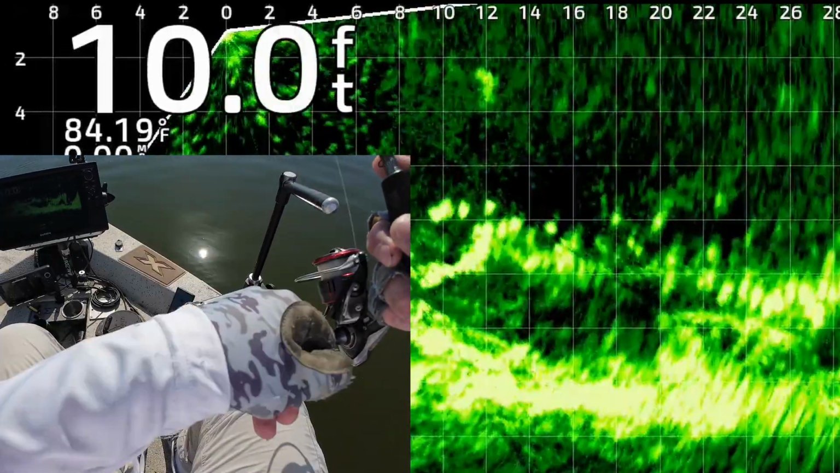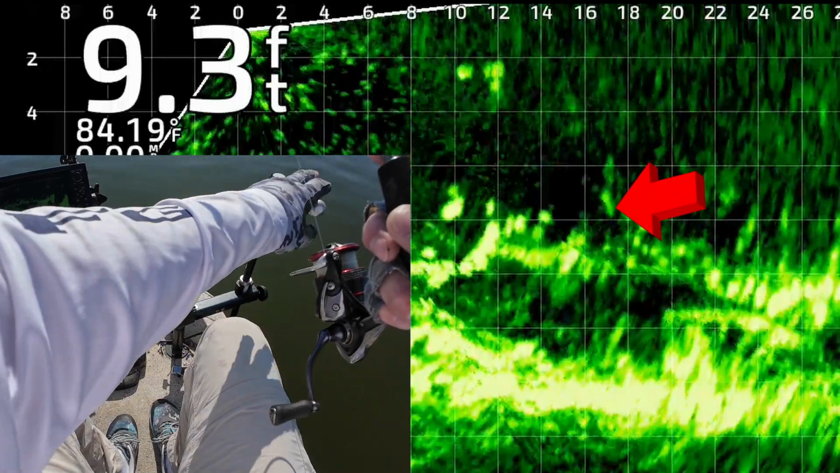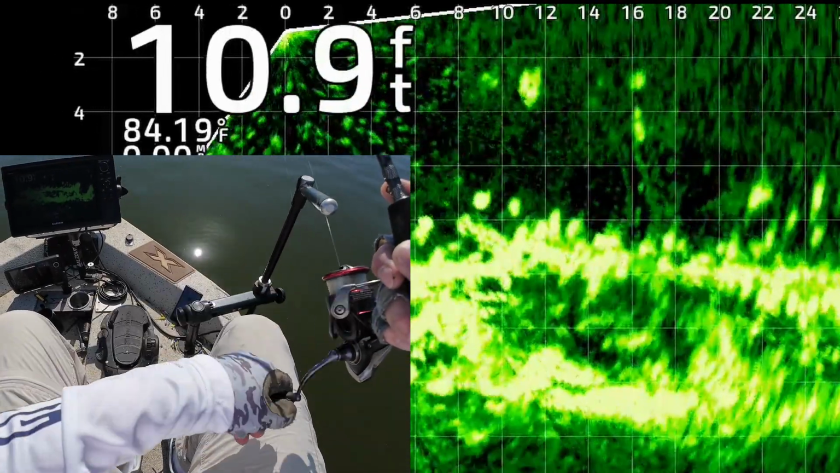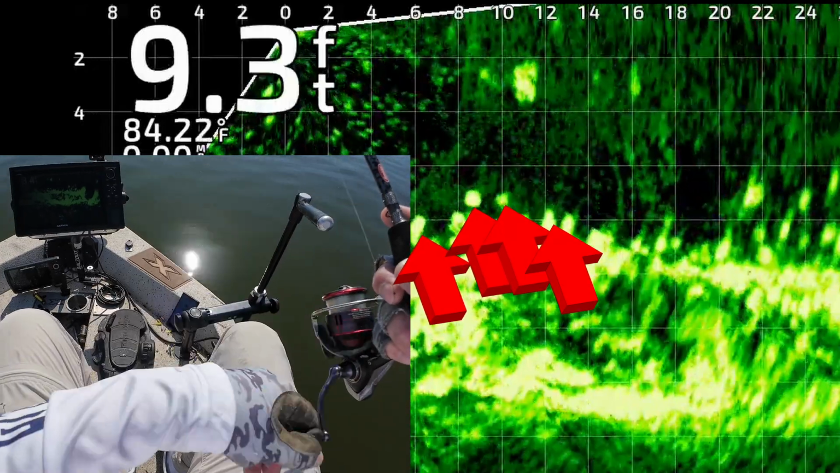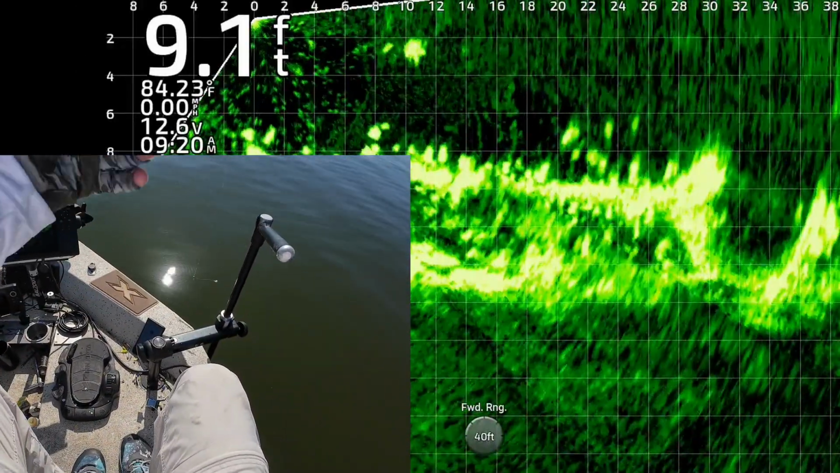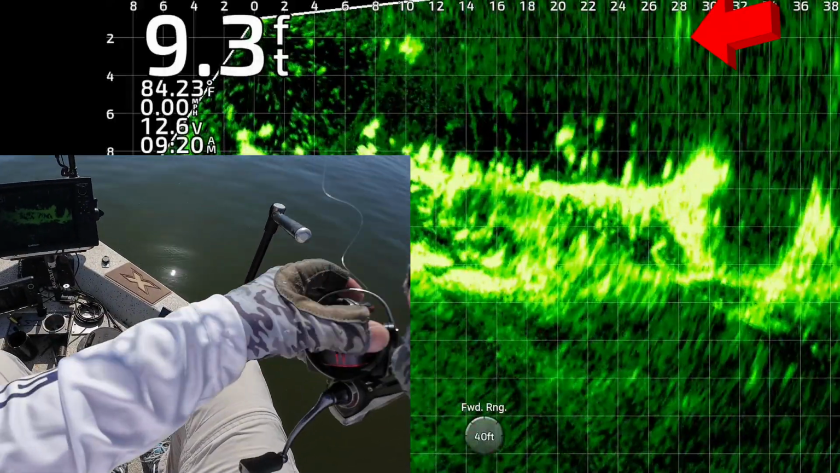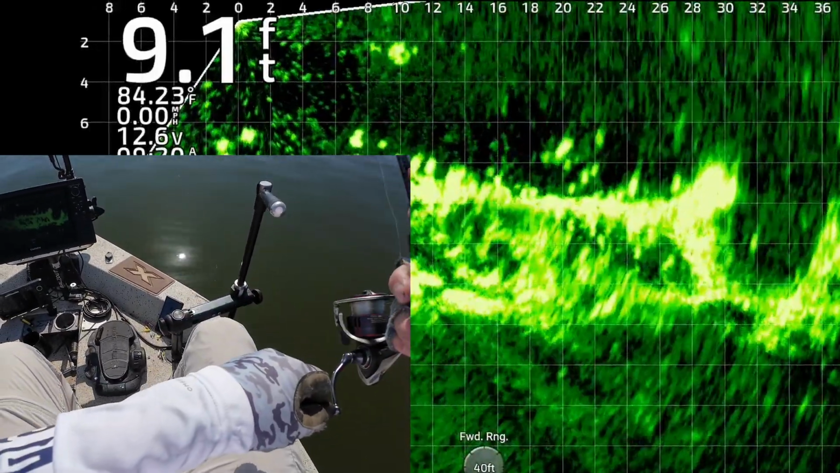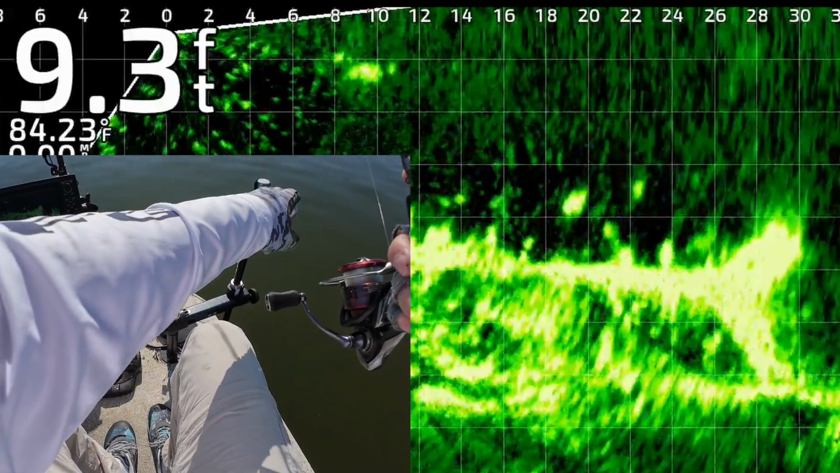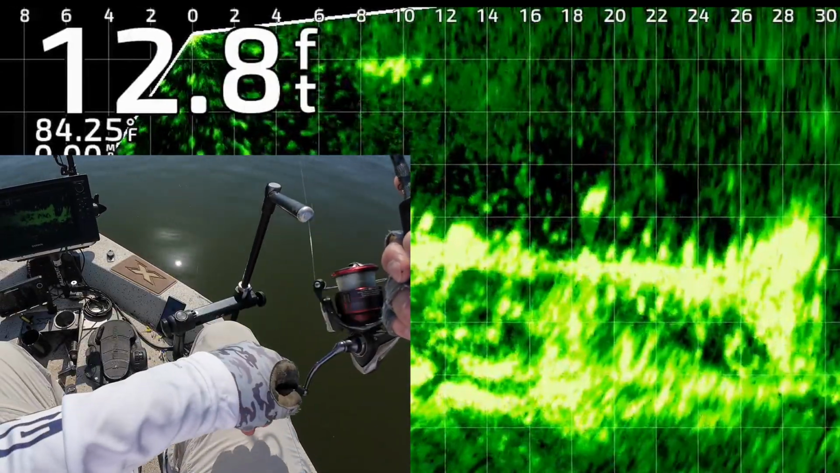One of them's chasing it. He's about to get it. Nope, he didn't get it. So I'm going to keep on reeling it through that area. Look at all those fish. Goodness gracious. No taker, so I'm going to cast it back out there again. Keep reeling it along that structure as long as I can. See if one of them will bite it. So many good looking fish in there.